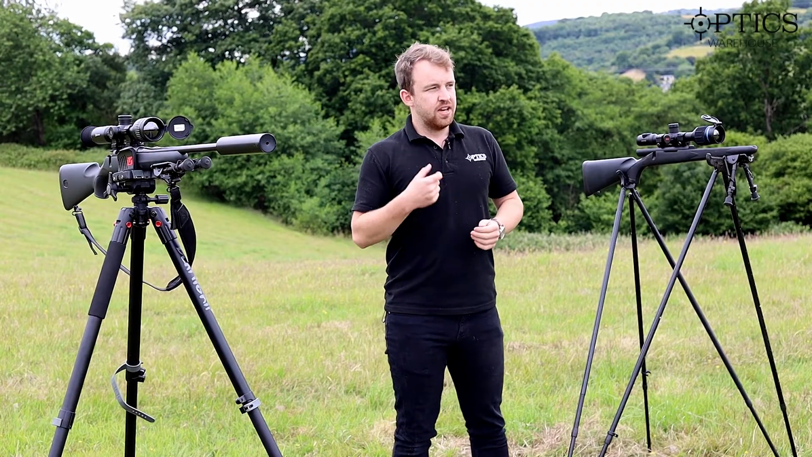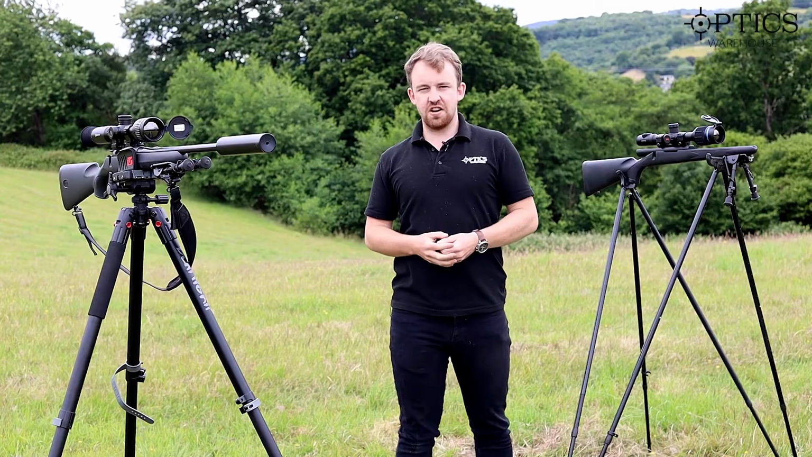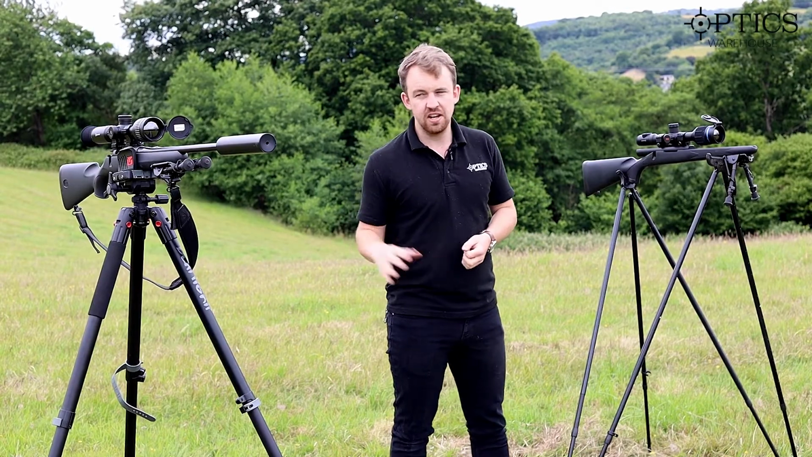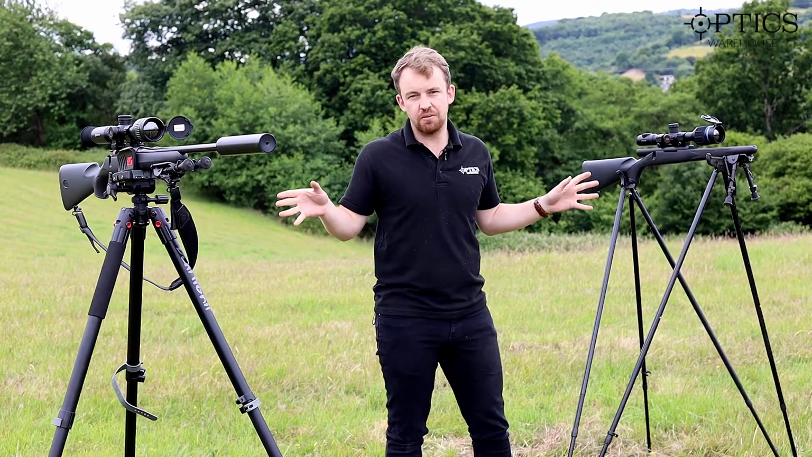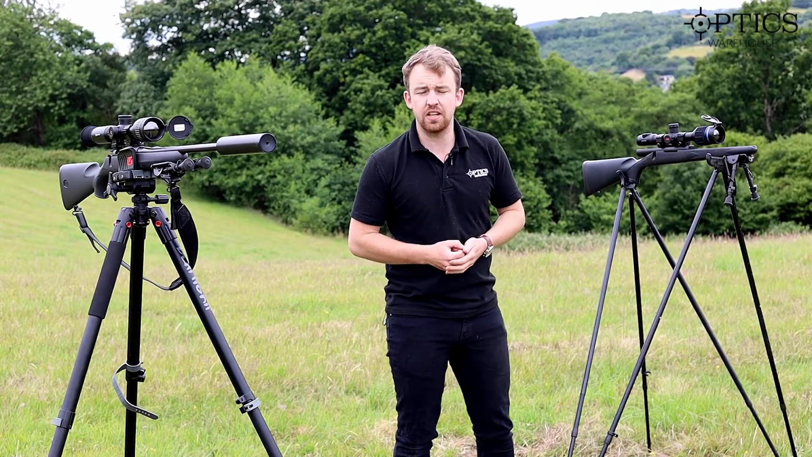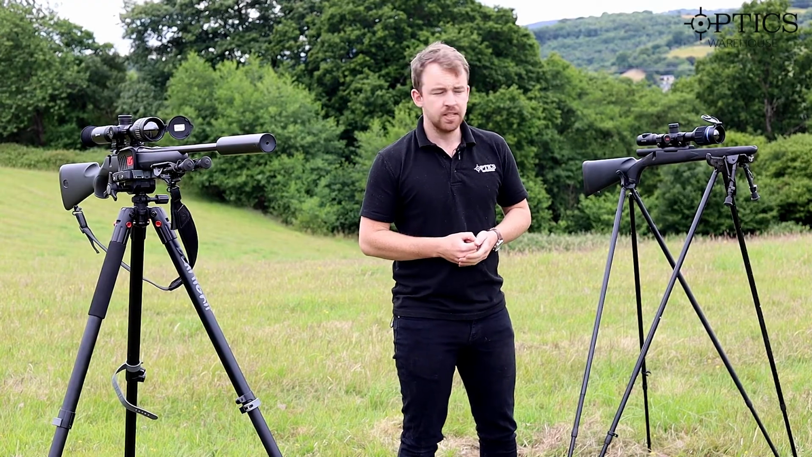I mean, you look sort of 5-6 years ago and you think, can I comfortably identify that target there? Do I know what it is? With these two, yes, they're the top of the range. Both of these scopes I clearly identify. Yep, that's a fox at 400 yards. I'm quite happy to go a bit further and take that shot.